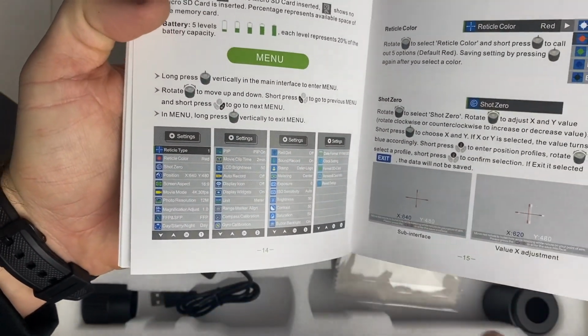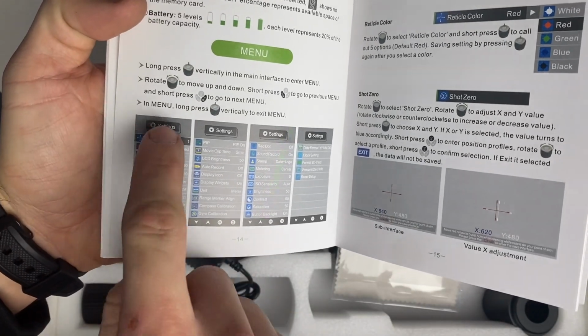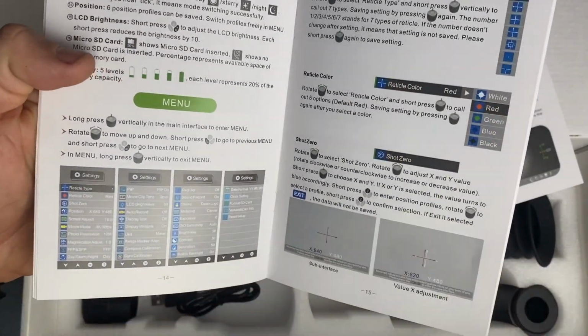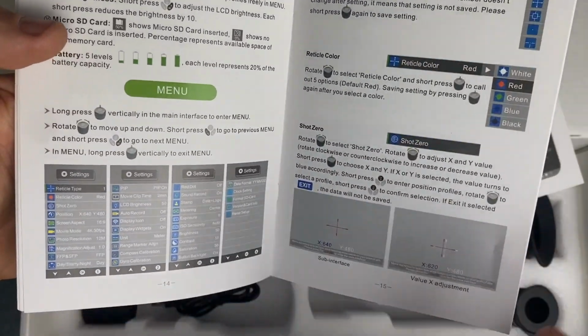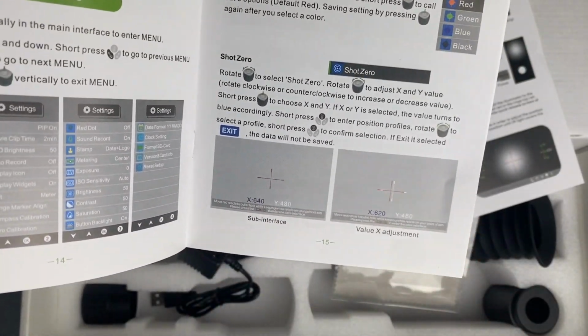Anyway, over here, it's got all kinds of options. You got menus. You can click a button on the top and it brings you a menu. You can twist the knob and it scrolls down. It's not too intimidating. It took me a little while just clicking through it, but I kind of got the hang of it. You can change the reticle types, reticle color, the shot zero. That was pretty cool when I went to zeroing in.